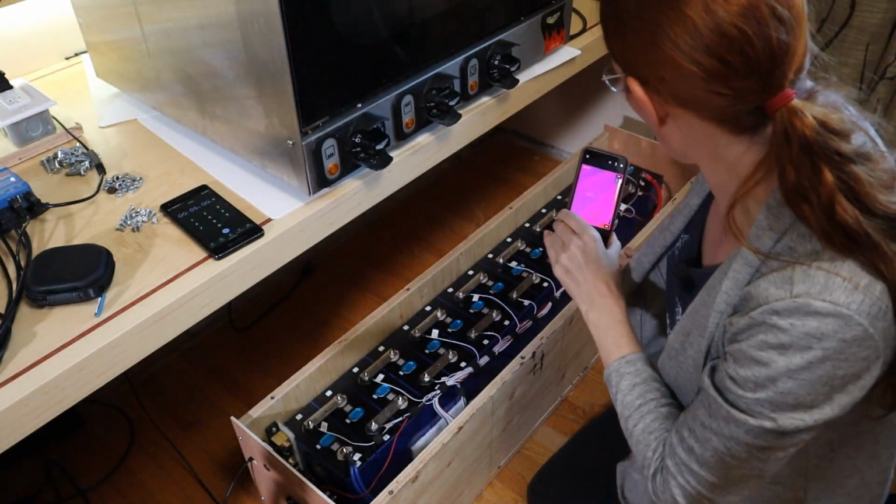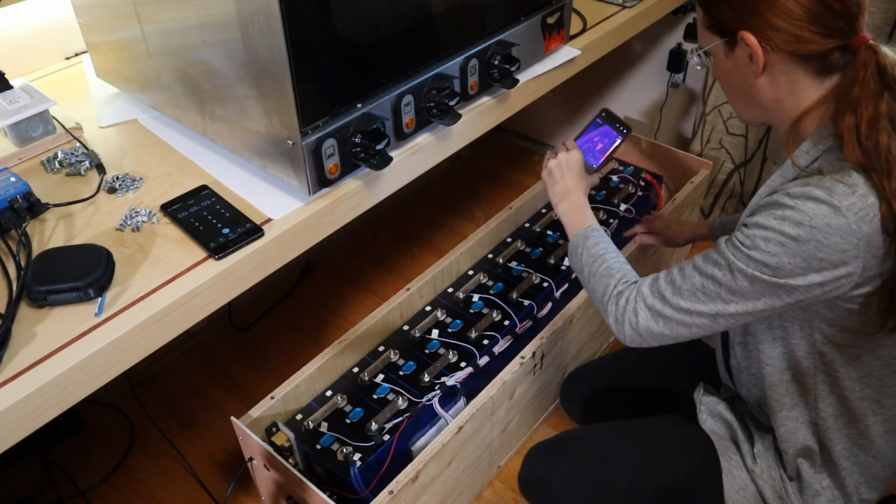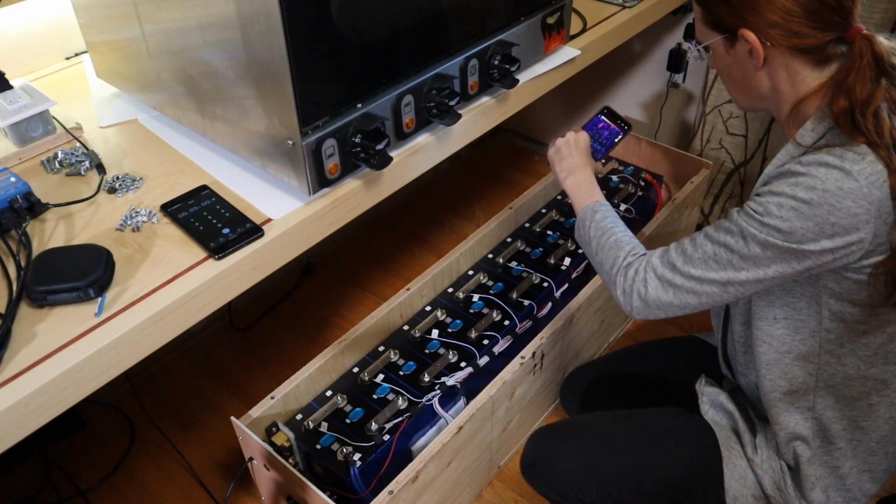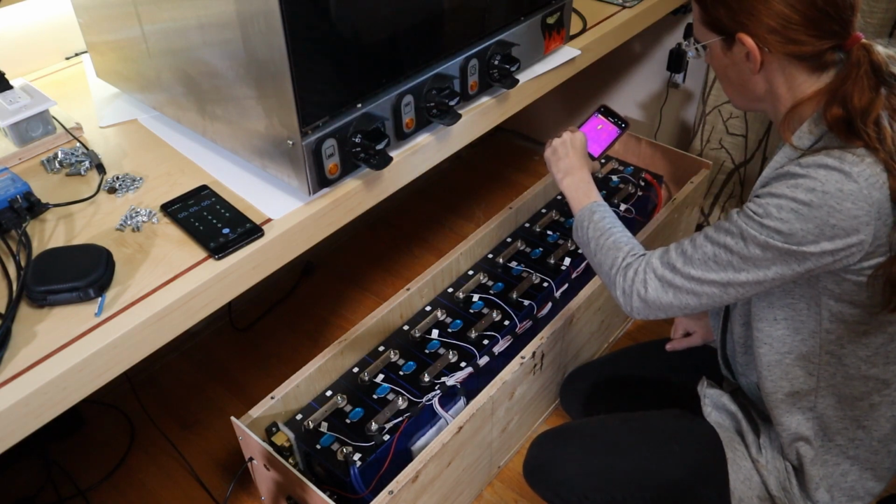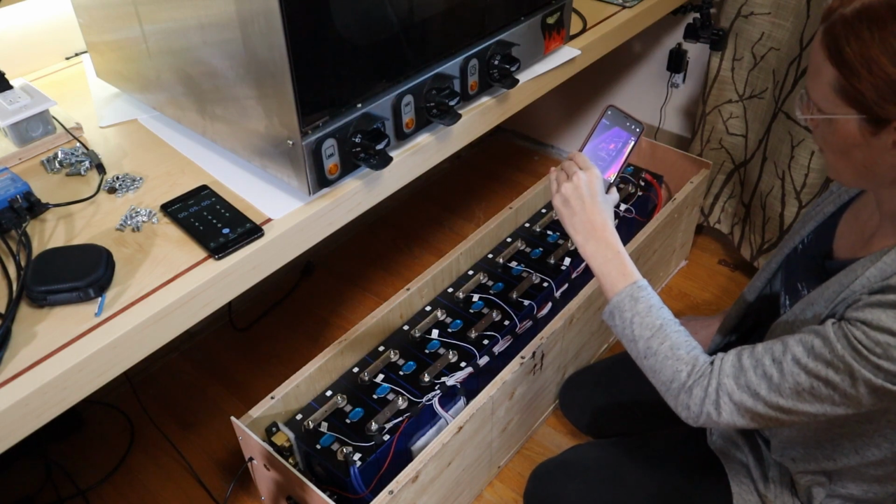It still shows one bus bar as being warmer. Why? Not sure why that's showing warmer, but it's not warmer by much.